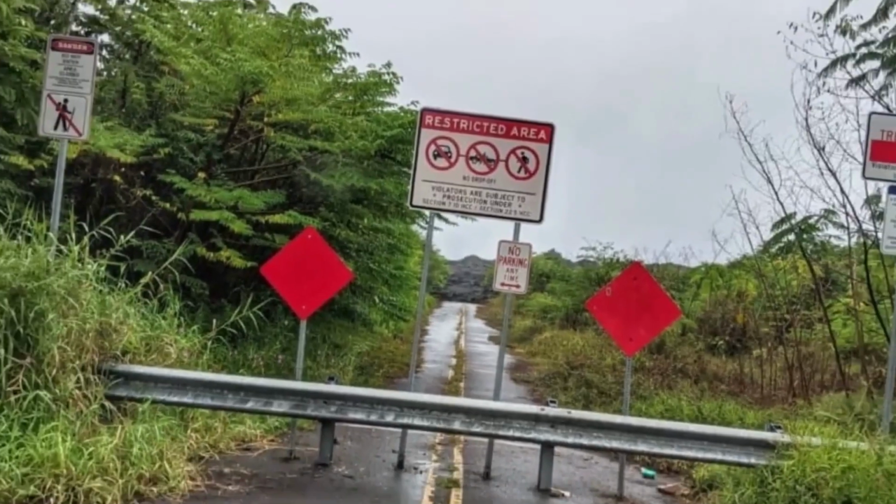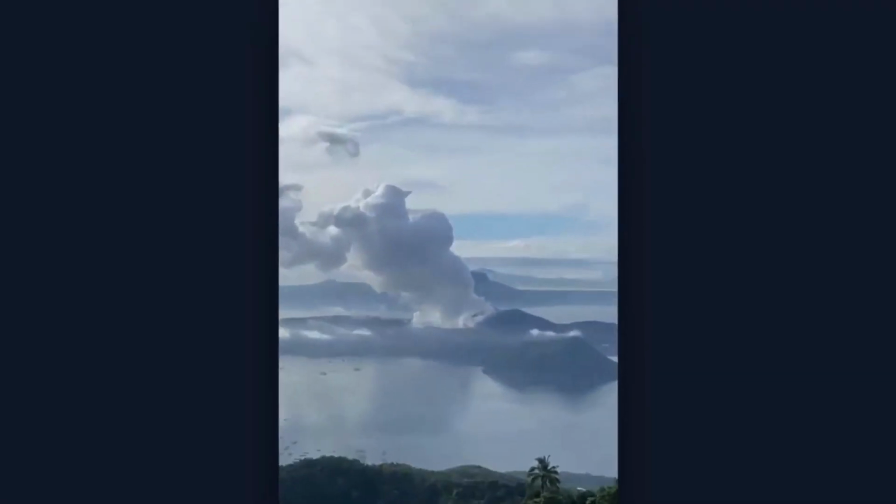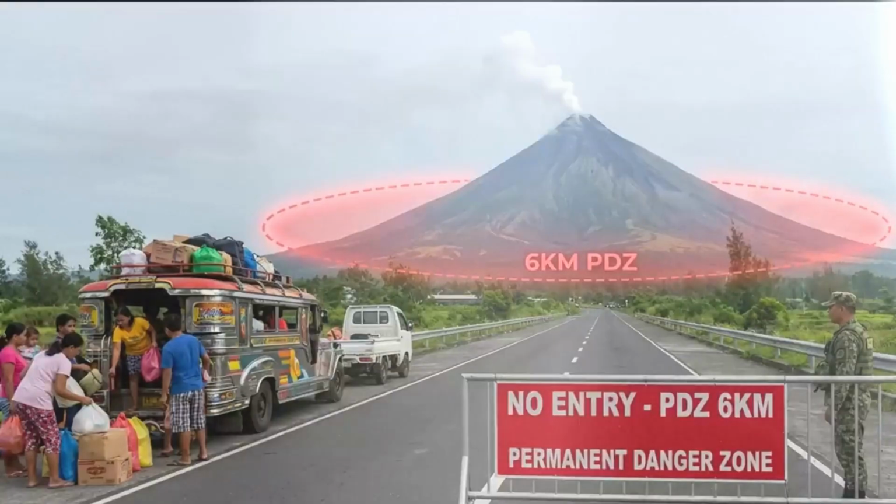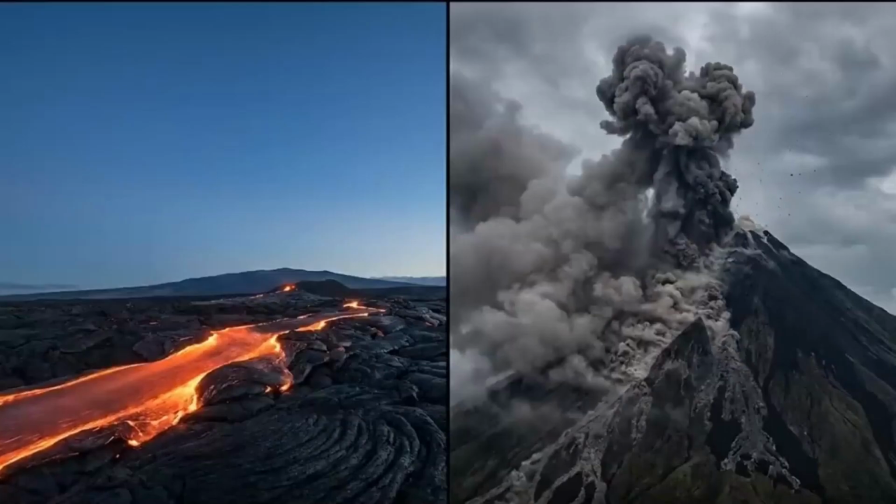The system remains pressurized, and PHIVOLCS bulletins consistently warn the public and local governments to remain vigilant. They reiterate that entry into the permanent danger zone is strictly prohibited. They advise pilots to avoid flying near the volcano's summit. These are not routine warnings. They are a constant daily reaffirmation of a clear and present danger. The question now is not if Taal will erupt again. It is when and what form that eruption will take.